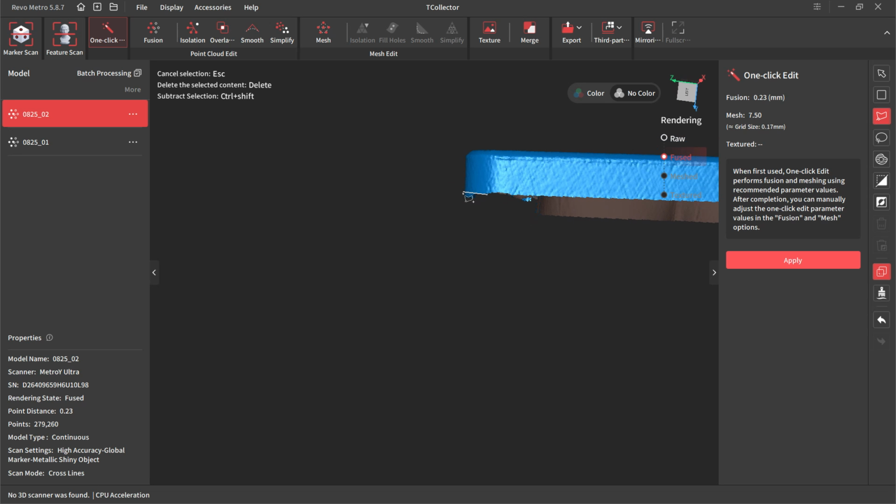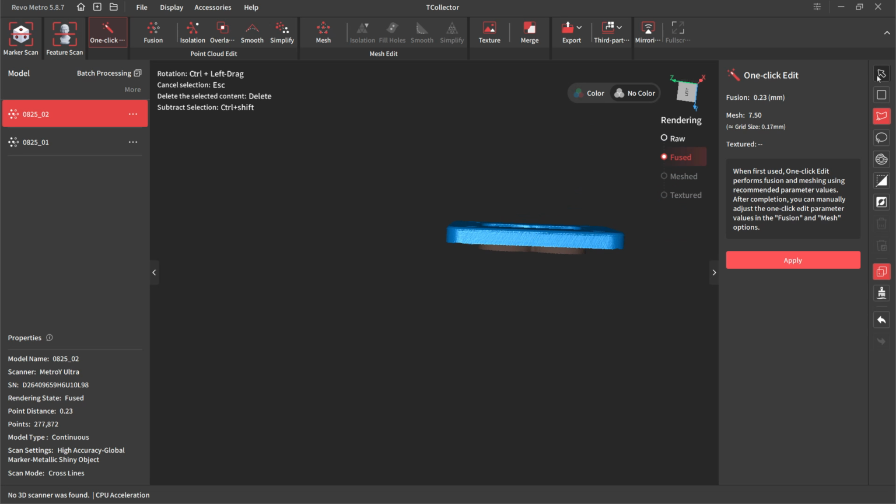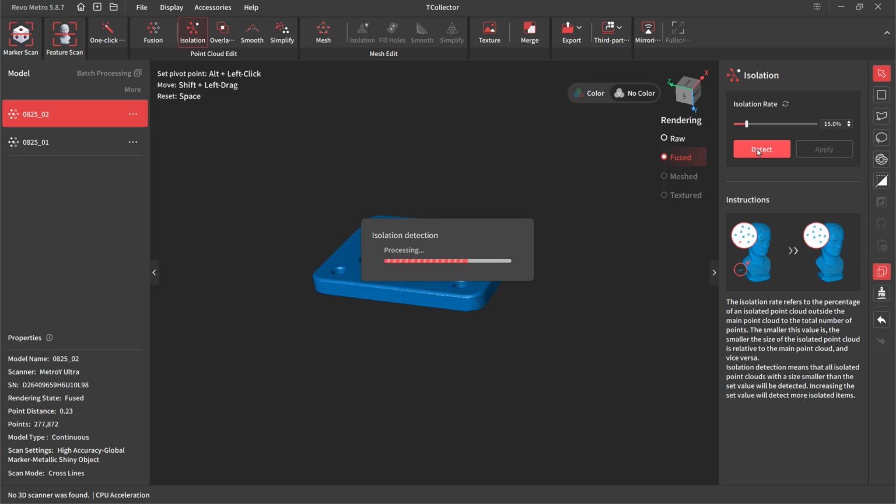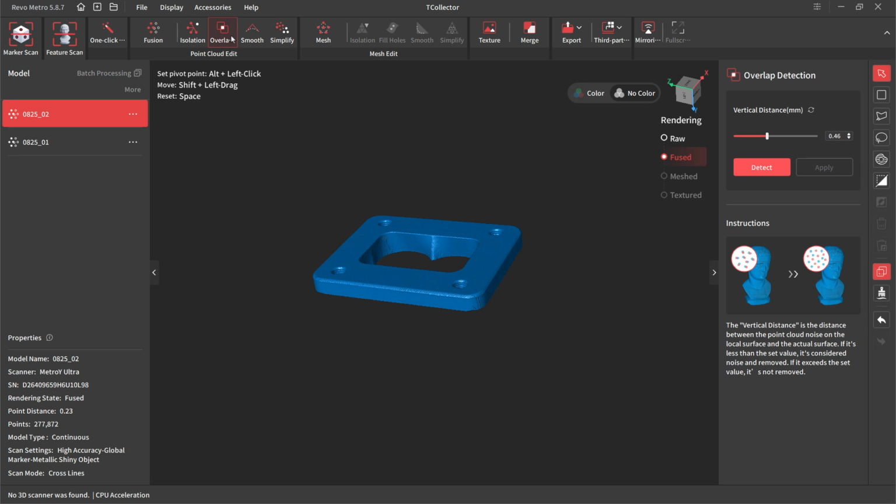And go right there. Just cut it. All right, and again, we want to do isolation detection. It's probably not going to find anything, again, because we used that option in the fusion, when we were fusing all the points together, and then we'll apply that.